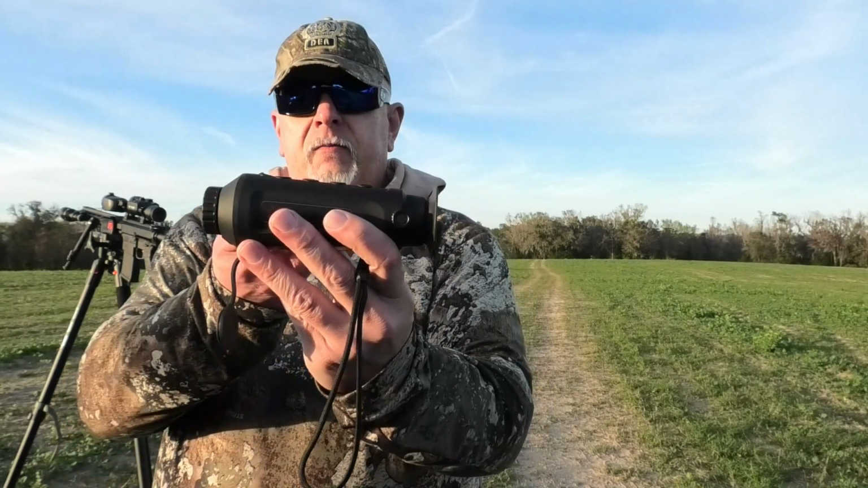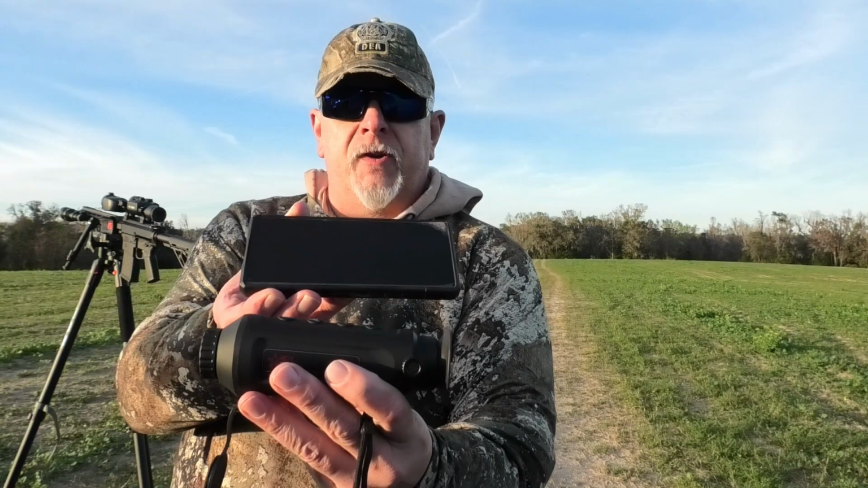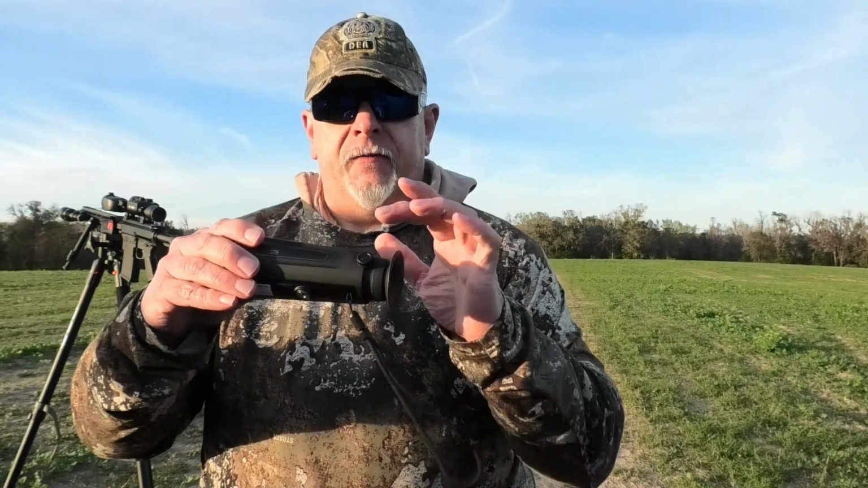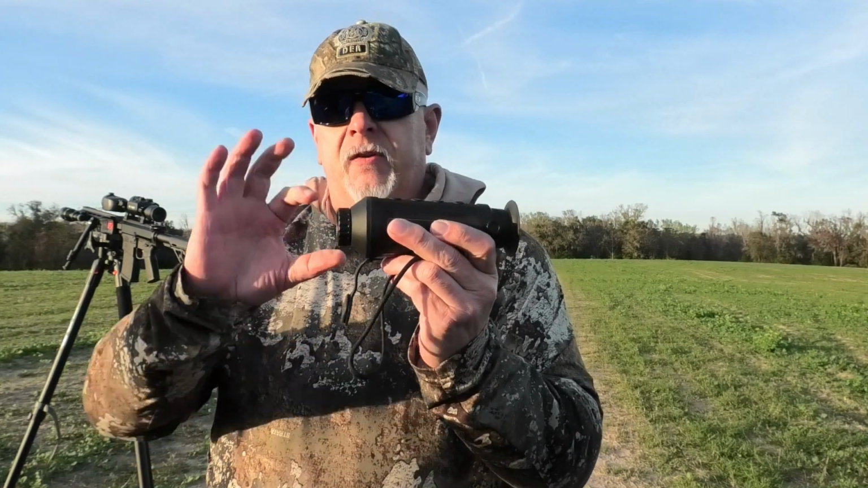It's not too big. It's just about the same size as my Samsung S23. It's lightweight. This is my first thermal imager, monocular, or any type of thermal imaging device. So I went with the T19 diopter here to adjust focus. One of the reasons why I decided on the TM19, it's got focus. You can adjust your focus when you're looking down range.